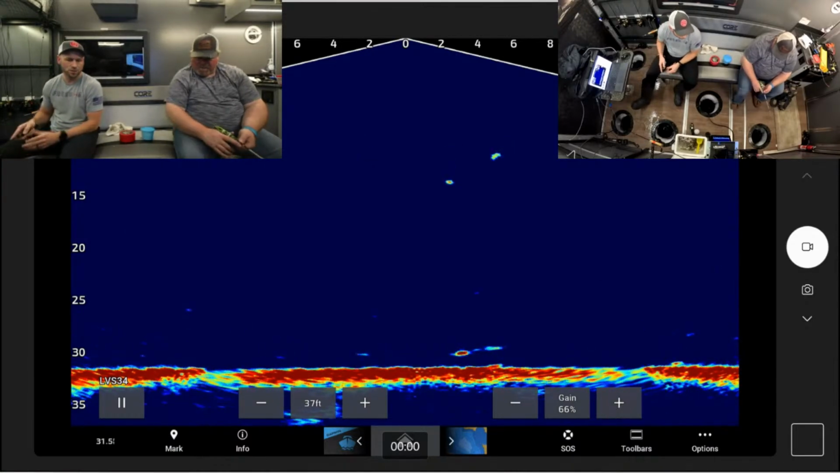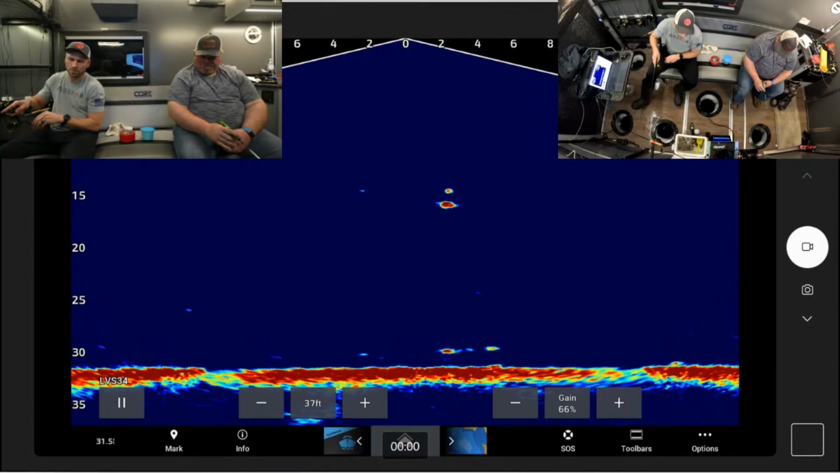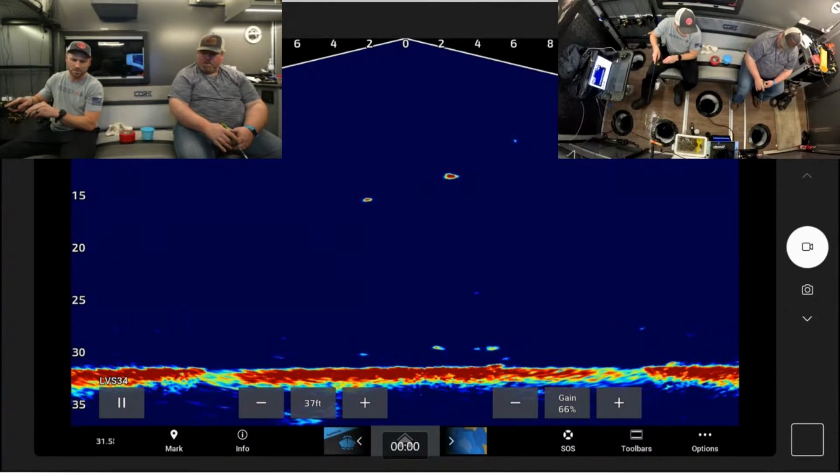Something's chasing you down. Oh yeah, look at that. I'm pulling him back up. He's chasing. I don't know what it is, but he's chasing. Here we go. Jigging. There's your bite. He's got it. He doesn't have it. I think he has it in his mouth. Your line's slack.